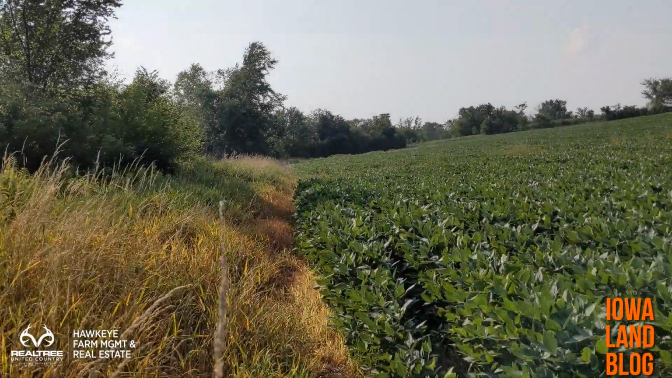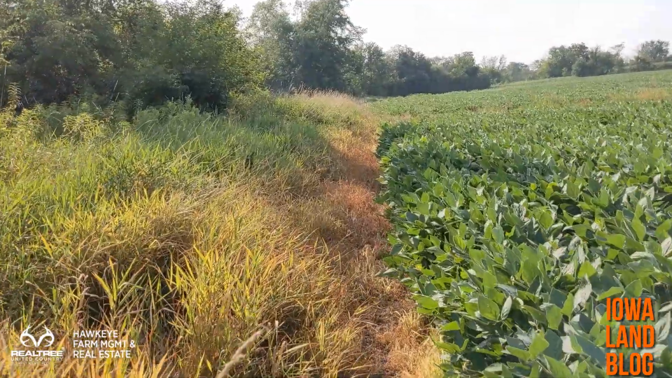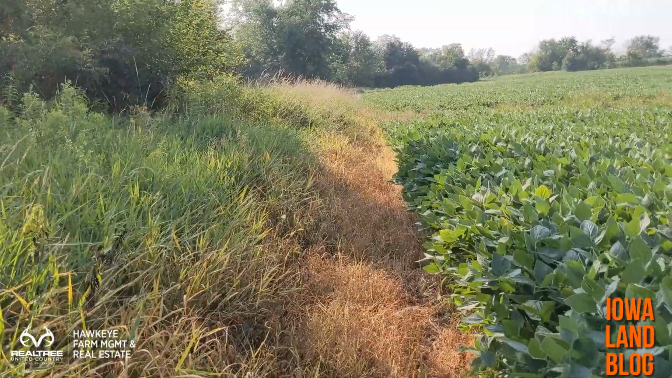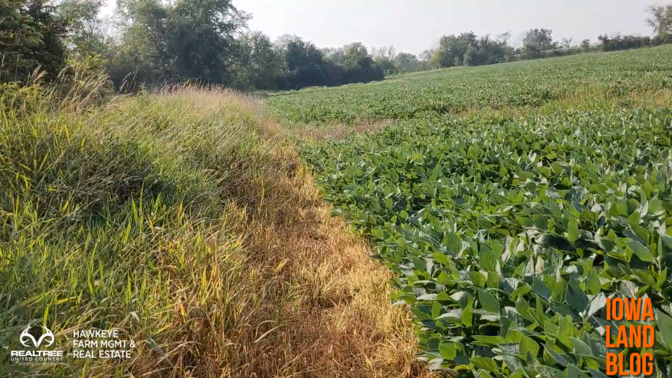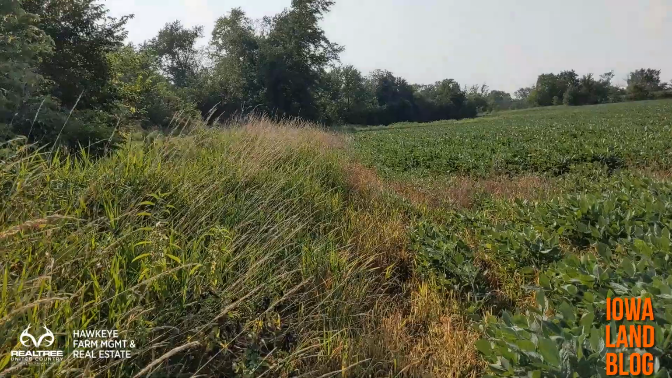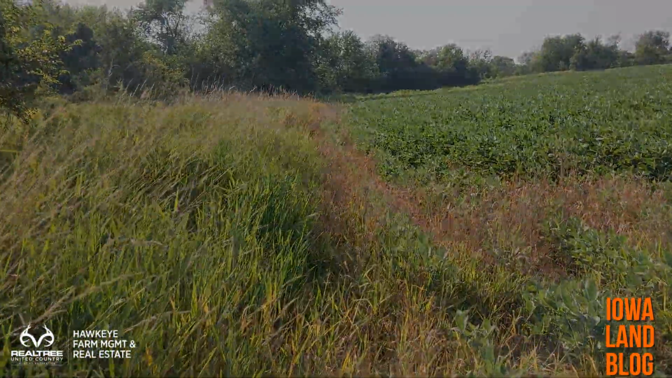We're going to put this last camera somewhere along the edge of these soybeans here. It should be just a little bit easier to tell where the deer are coming out here. The only problem I'm a little worried about here is some of these soybeans are about belly button high on me, and my camera stick is not that tall. So we might have to find a little short spot somewhere to put the stick.